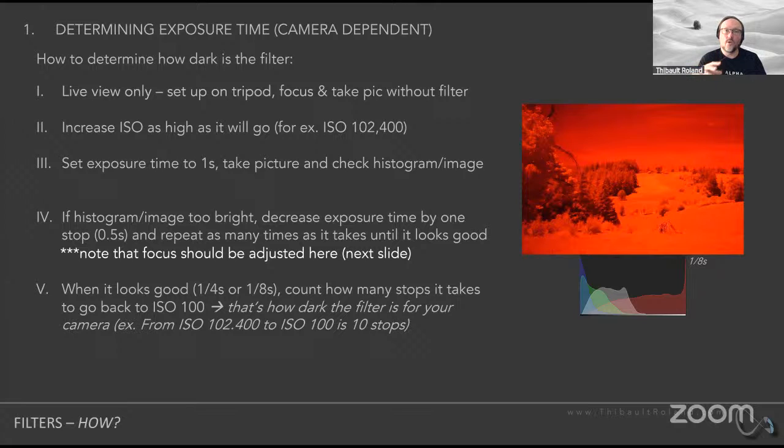This is also going to be somewhat dependent on the camera that you're using, because some cameras are going to be better at, say, ISO 100 because it's their native ISO, than other cameras that may be better at ISO 64. I believe some Nikon cameras have that as their native ISO. So whatever your native ISO is, just go back to it and calculate how many stops it corresponds to.